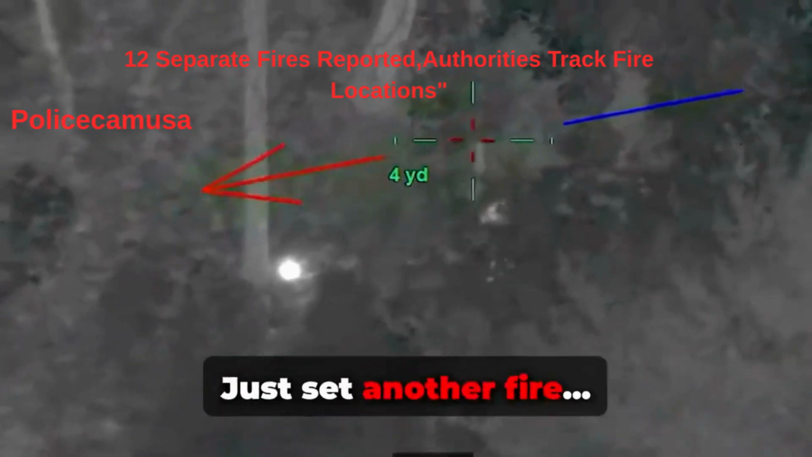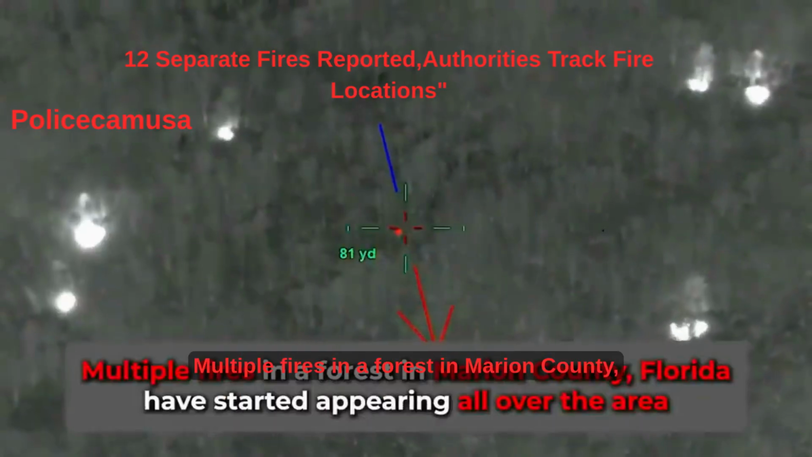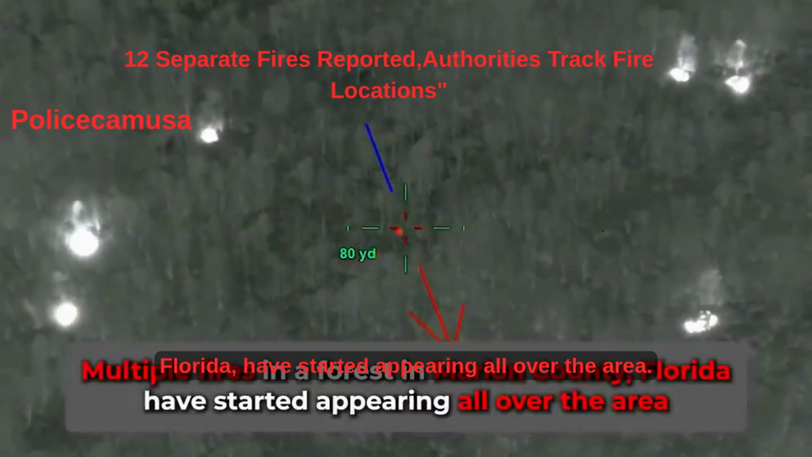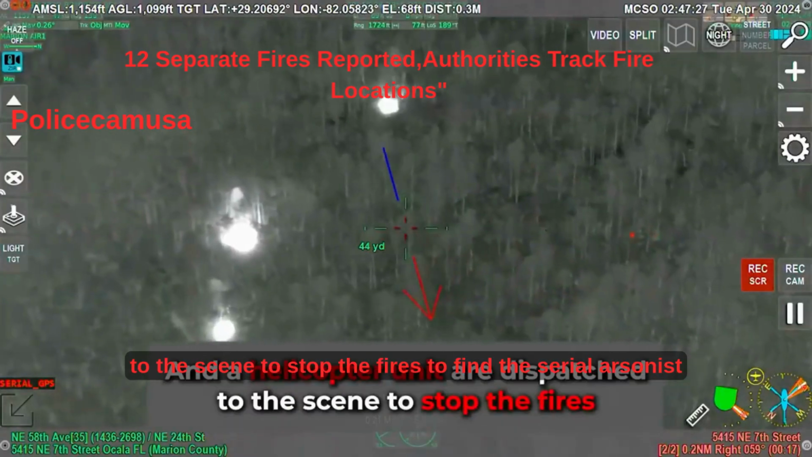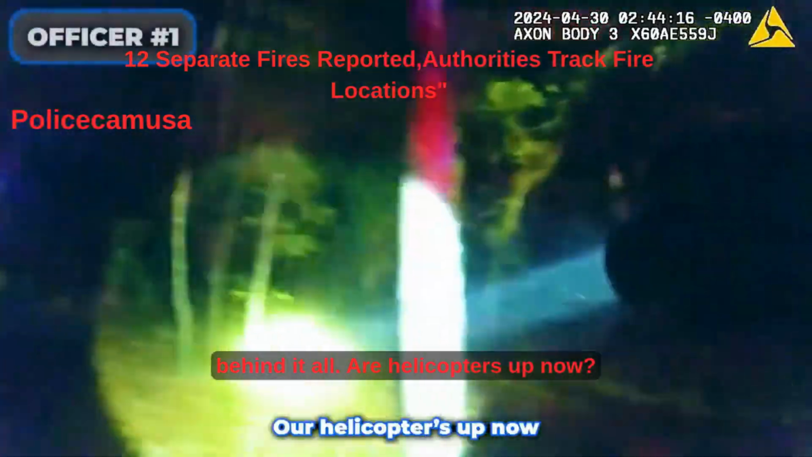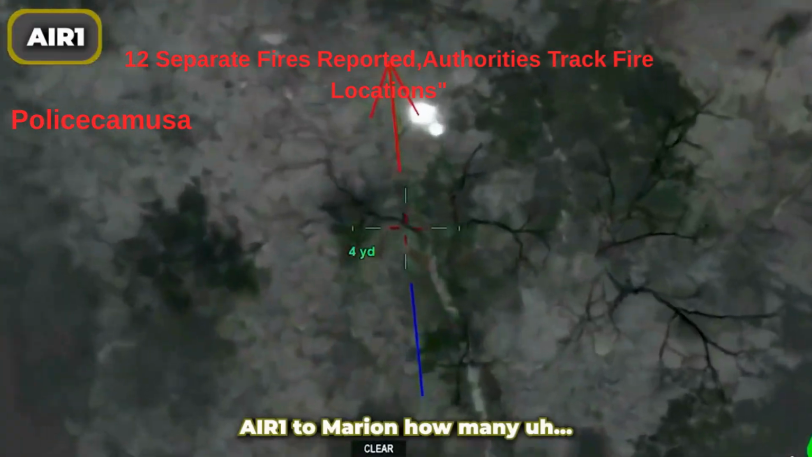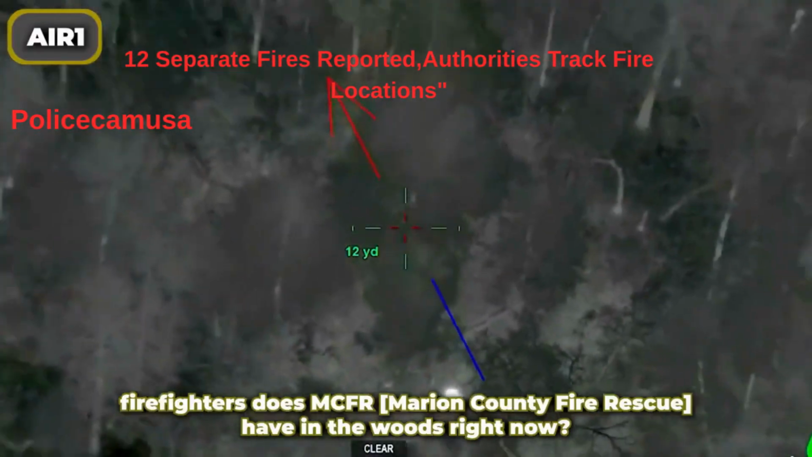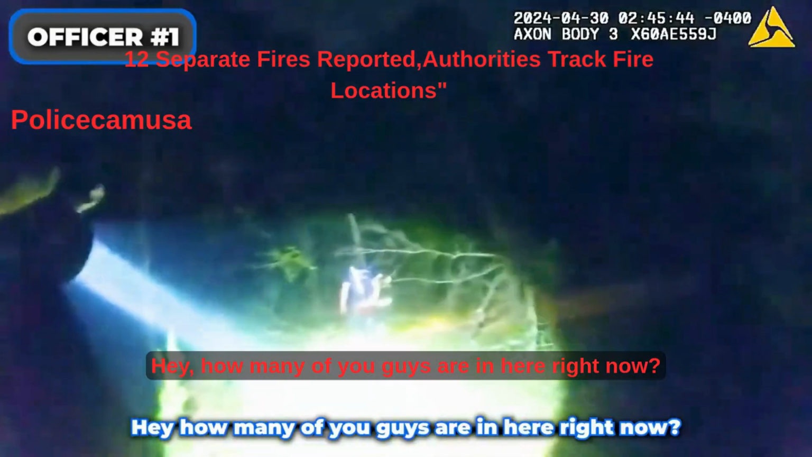Authorities received reports of multiple fires being deliberately set in a wooded area, raising concerns for public safety and the risk of a larger wildfire. Using a combination of drone technology, thermal imaging, and ground units, officers began searching the area during the late night hours. The aerial team monitored movements from above, while officers carefully advanced through dense woods and difficult terrain.